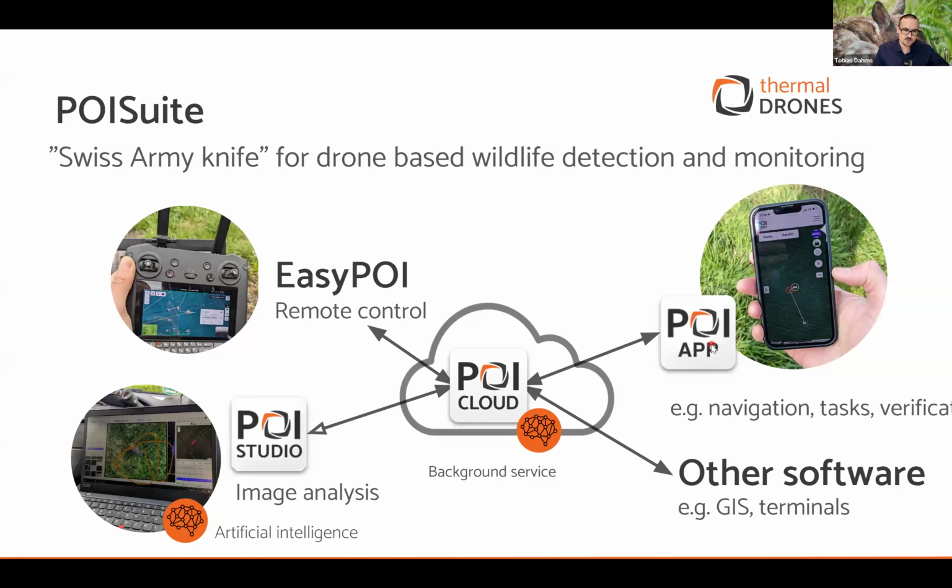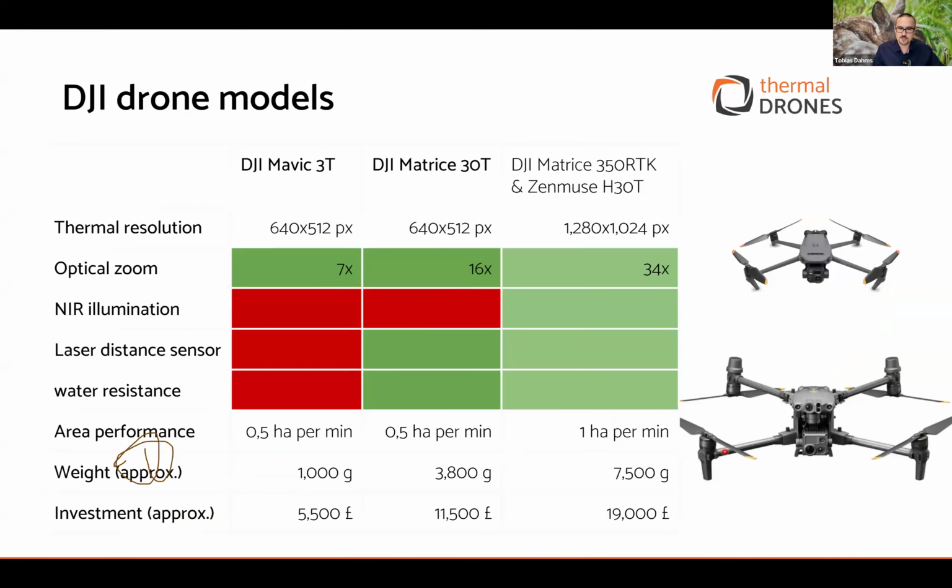And we have a connection to a smartphone app which you can use to record data and to walk to the points you found with the other parts of the software. And we can also transfer data, which is mainly location data and image data, to other software such as GIS, etc. But I will bring it up in examples so that you have a better impression, hopefully.